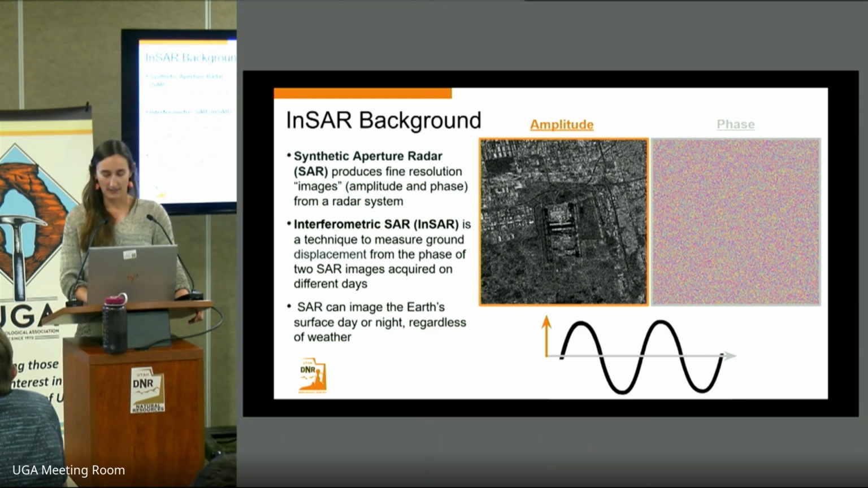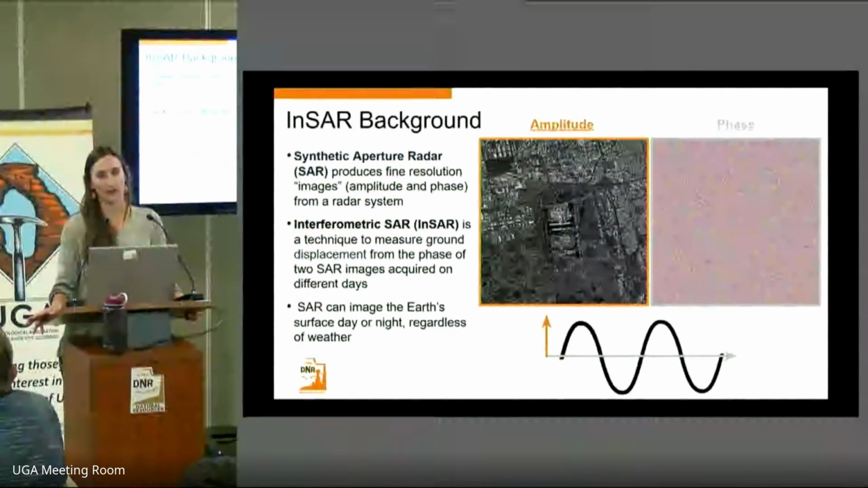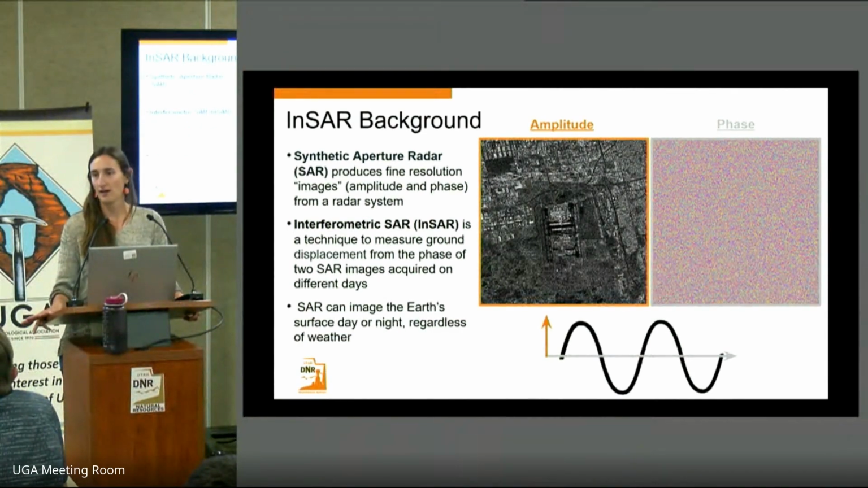What we can see here is the amplitude and the phase of a particular SAR image over the Salt Lake City International Airport. What we can see in the amplitude image is the brighter pixels are related to areas that have a higher amount of backscattered energy back to the radar, and the areas that are darker have a lower amount of energy. There is also some geometric distortion based on the direction that the satellite is looking, which is oblique to the Earth's surface.